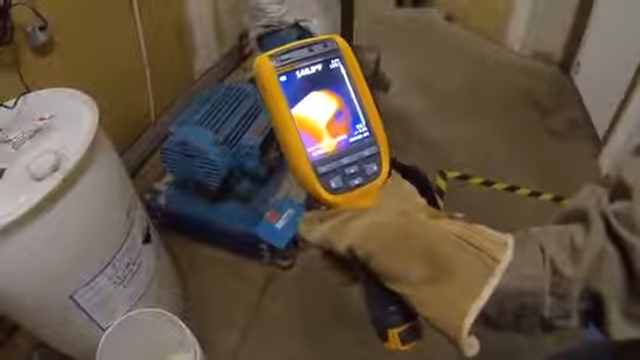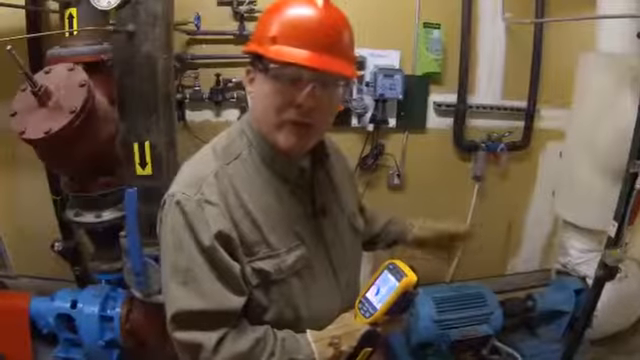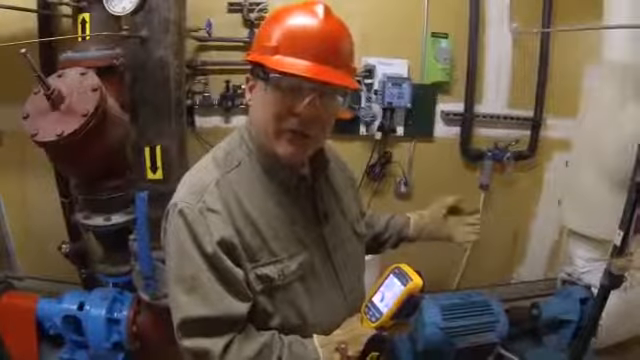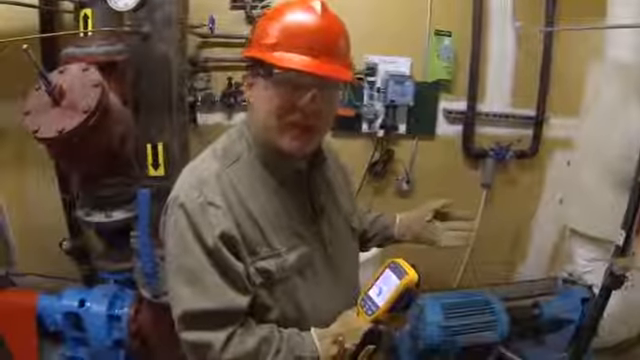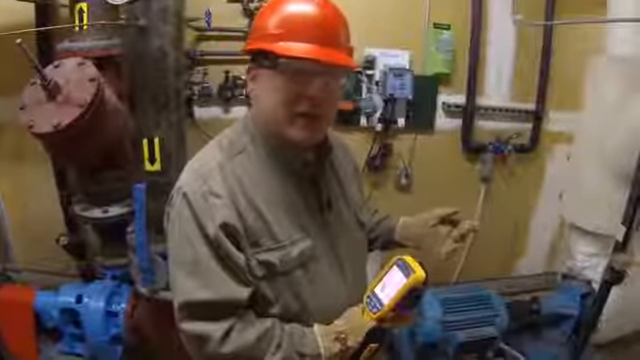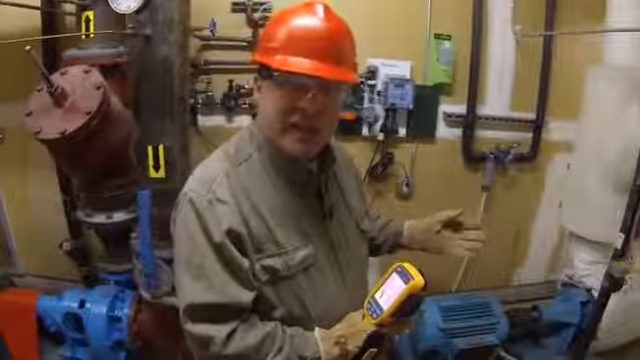If I do find a localized hot spot, that could be indicative of a problem with one of the phases. Maybe some of the windings are burning out. Too much heat will destroy that insulation. Could also be an issue with transients on the line. Could be a problem with harmonics on the line causing unusual heating.